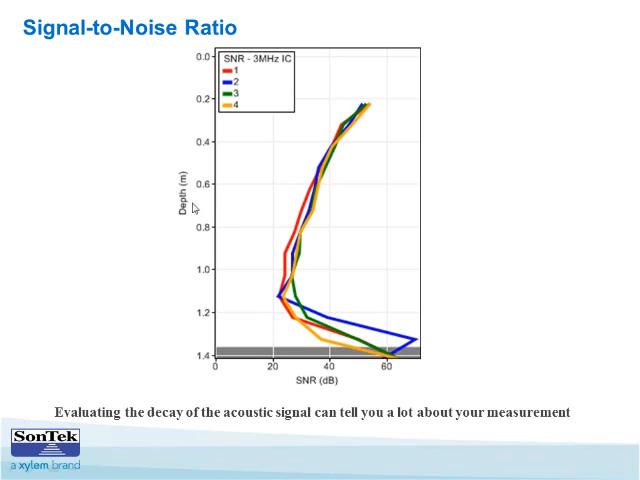Ideally, each beam should be returning about the same strength coming back, and then, as expected, as you get near the bottom, the SNR is going to increase dramatically, and that's what you're going to see here. And so when you go back and you evaluate your SNR, you're going to know that all your beams are functioning, returning the same strength, and they're both seeing the bottom, or starting to detect the bottom, right about the same spot.